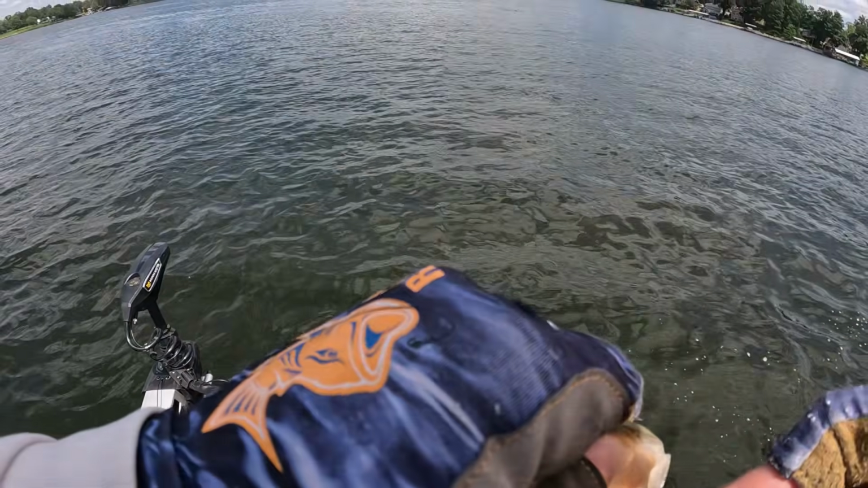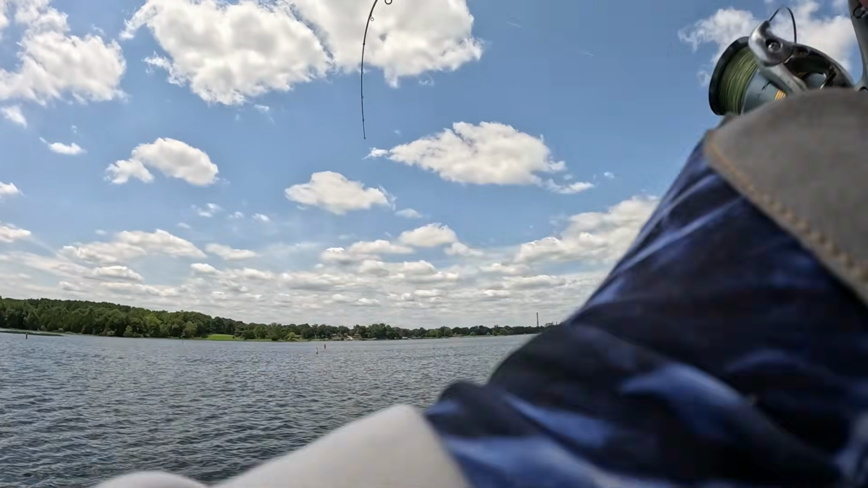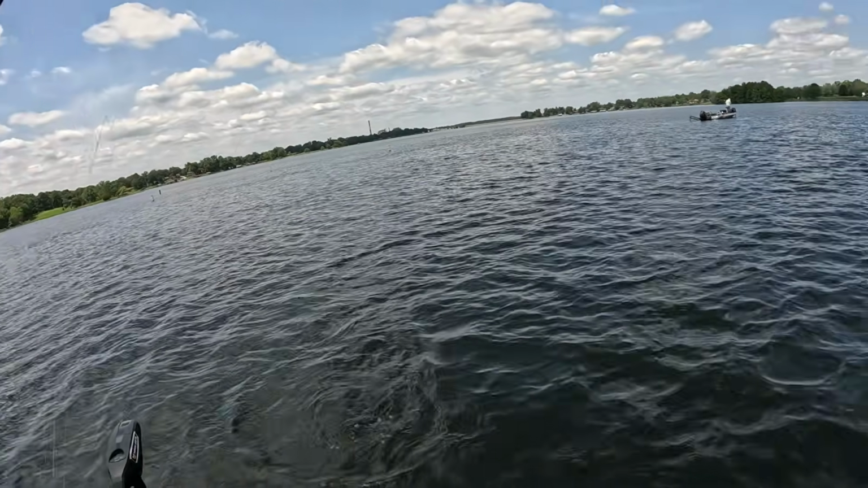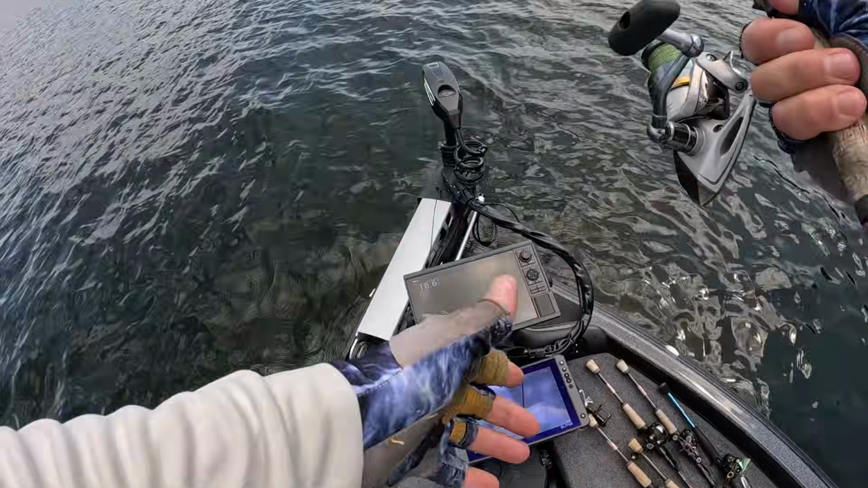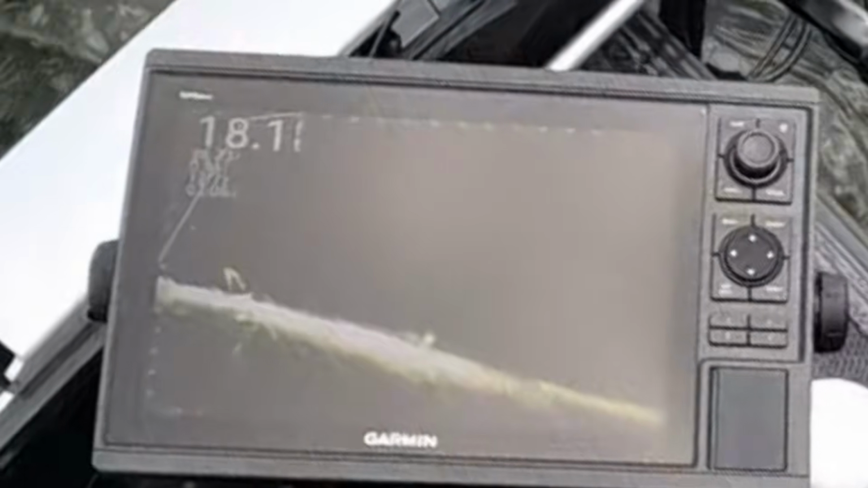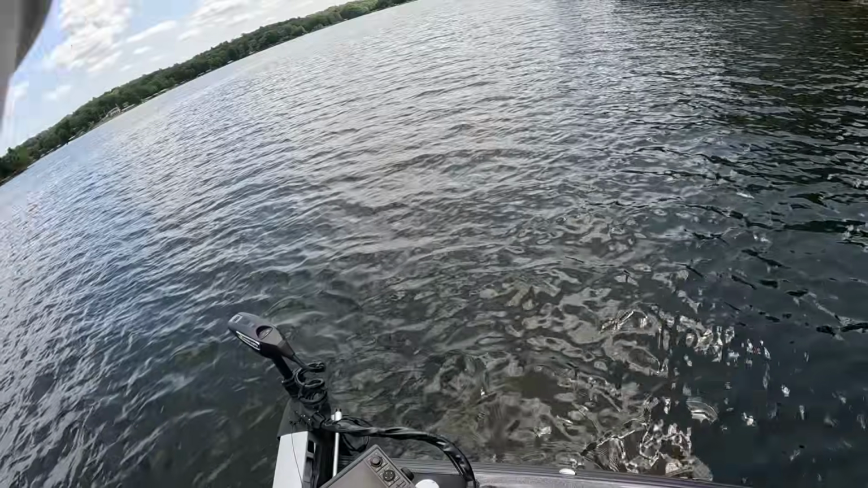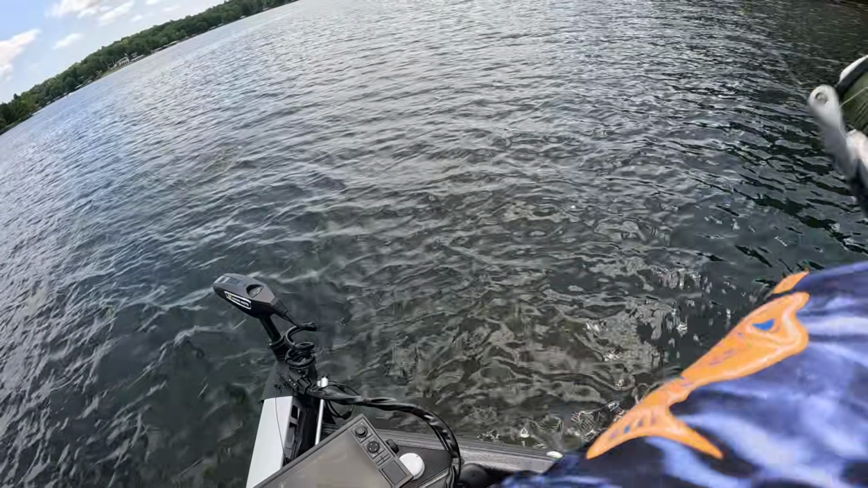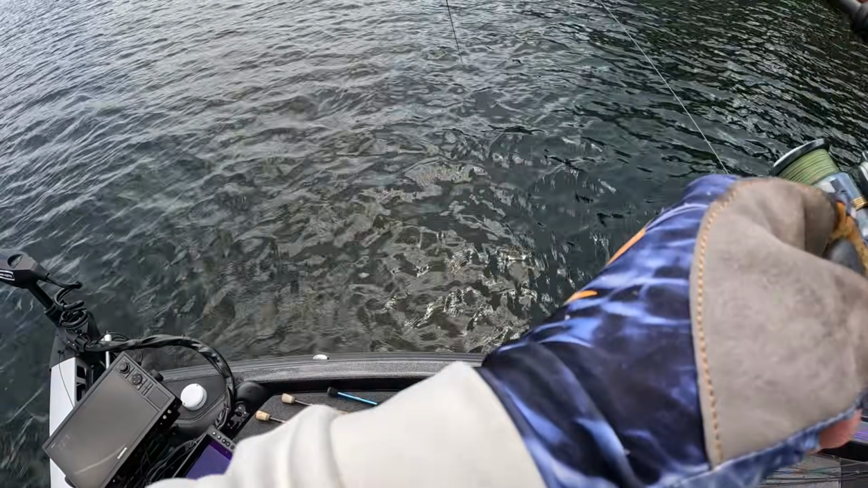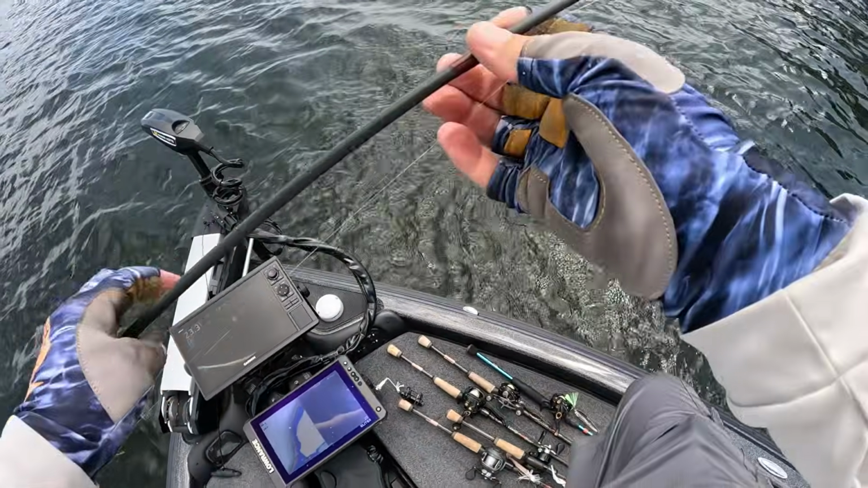We're just out there playing around, just trying to get going. Another minnow fish. Decent. Yeah, it's better than what I've been catching.